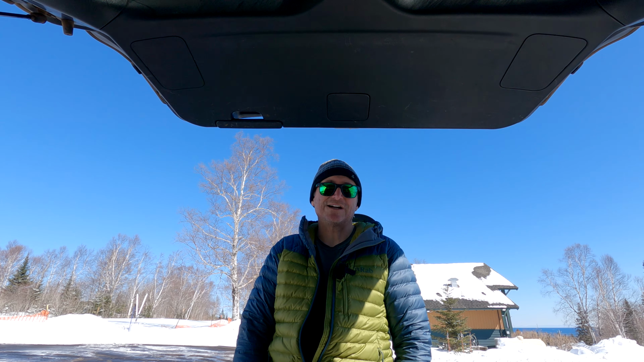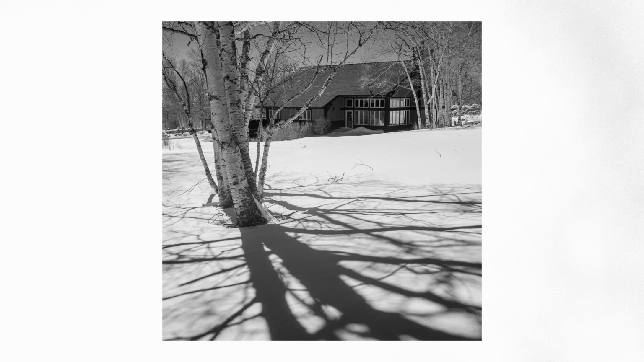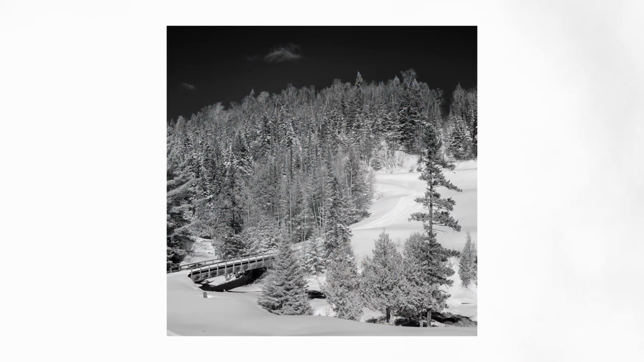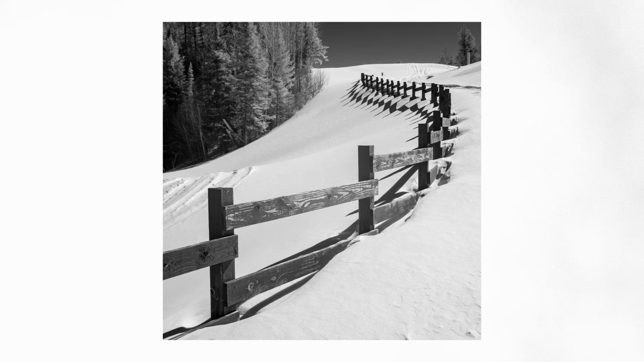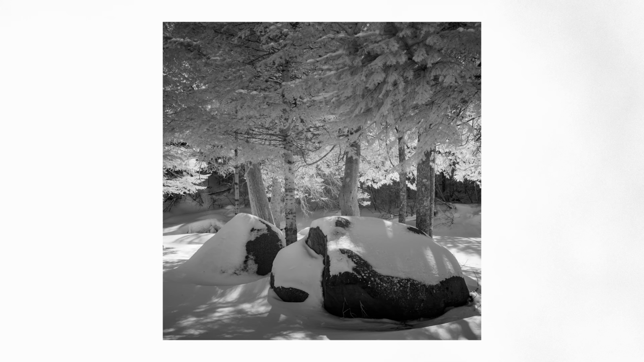I made it back to the car for a little lunch and some water, and along the way I stopped to photograph the clubhouse in the golf course and a few other scenes, and this is what those look like. All right, we made it to the bridge and it's still there, so this is the shot that I wanted to get today, and I'm gonna work the scene for a while and see what happens. Let me show you.